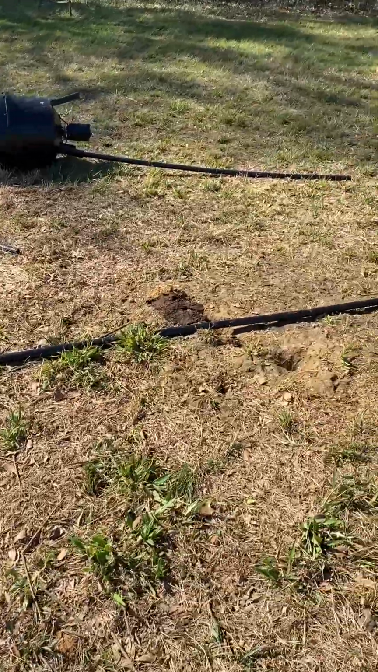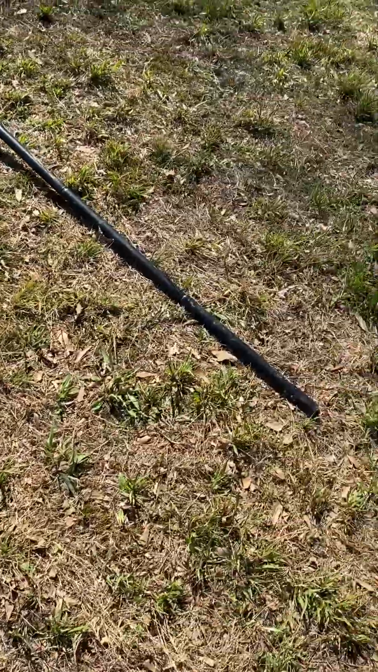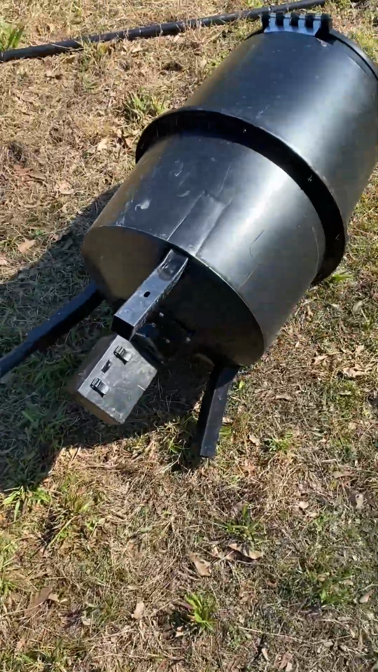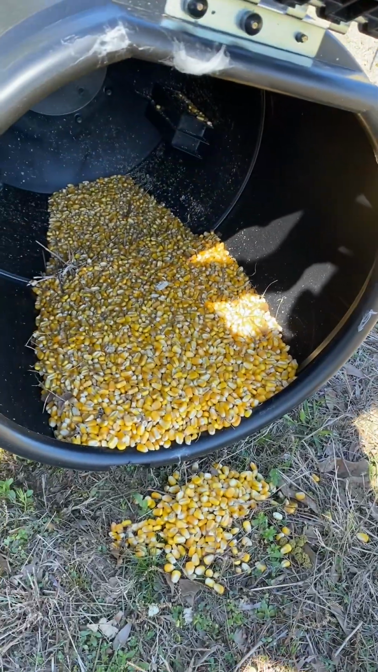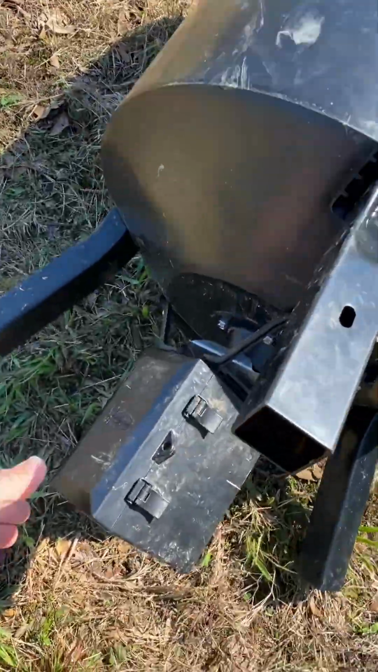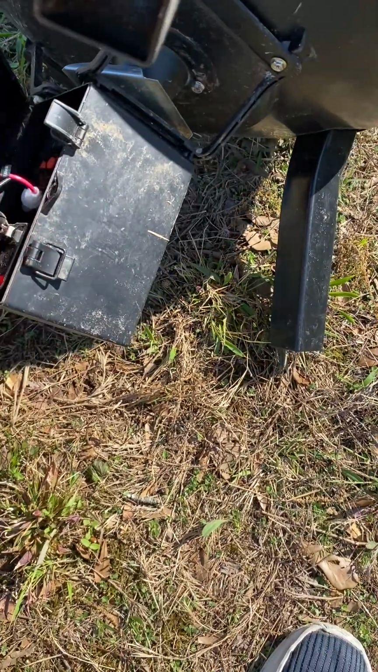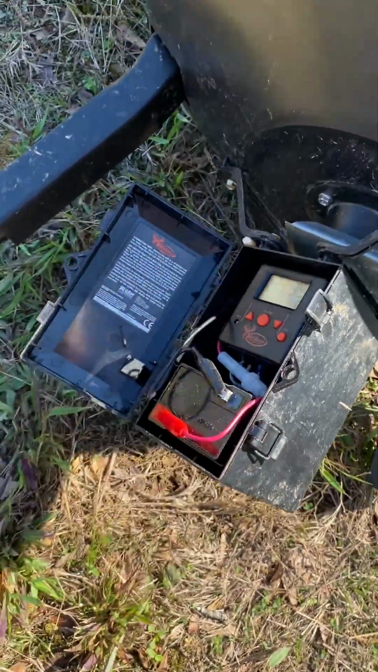Alright, so here it is. Poles are bent, but it looks like it mostly survived. Look, it's even got a little corn left in it. That's cool. Alright. Let's see if it still works or not. Let's do a little test here.